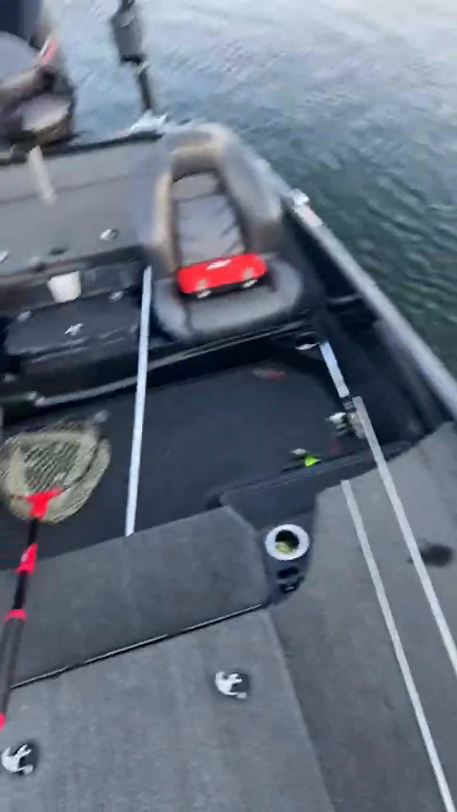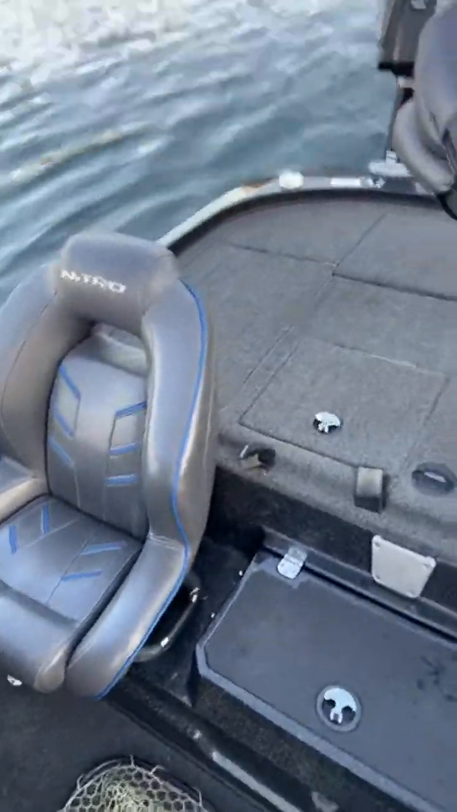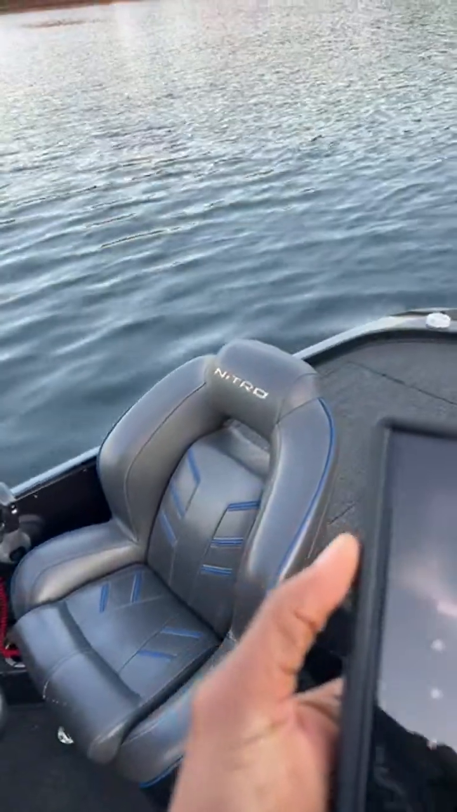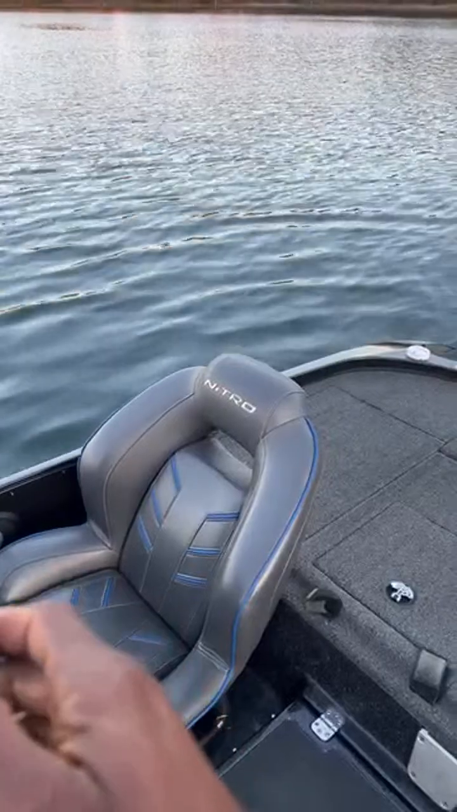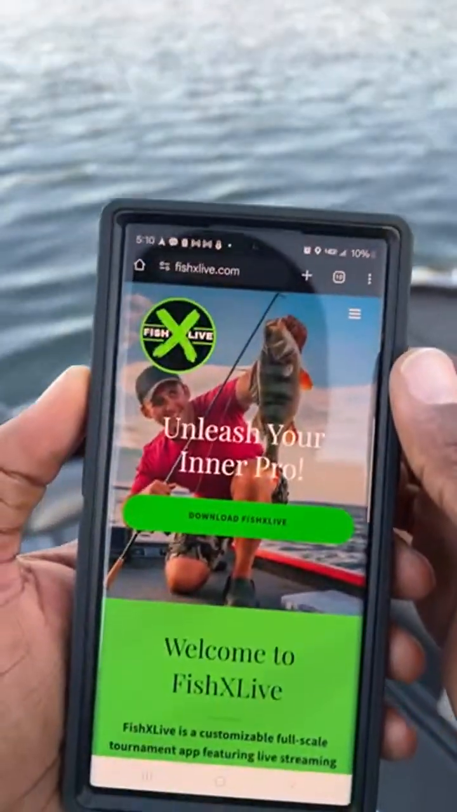All right, so this is what I'm going to do, guys. Remember I told you guys I was going to show you a trick of the trade. Now, some of you may already know about this, but I need everybody, if you could, pull out your phone and open up the internet, go to this thing called fishxlive.com.